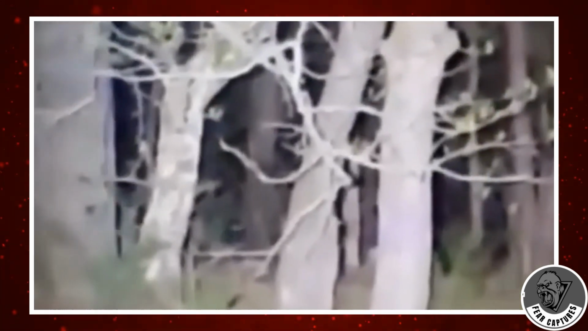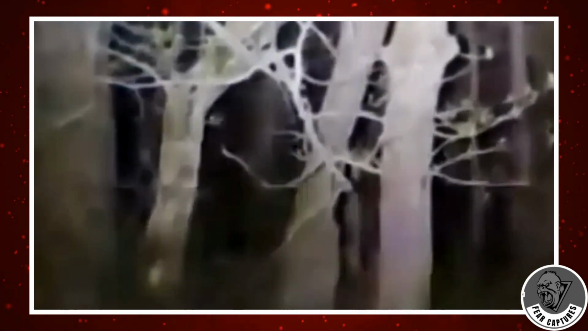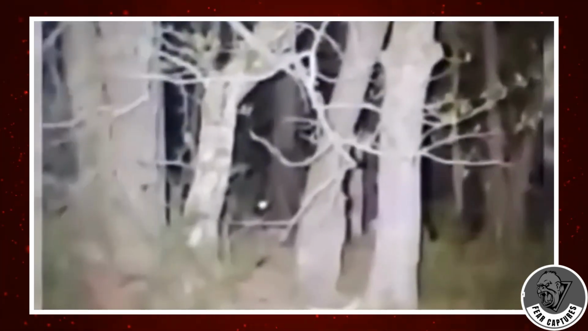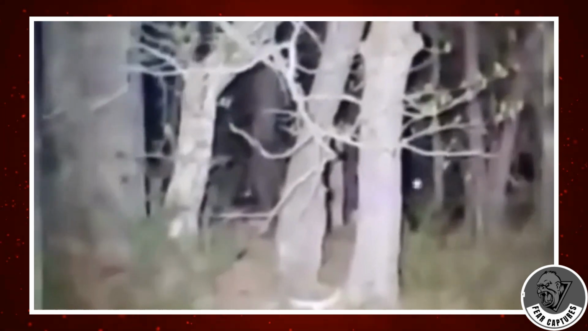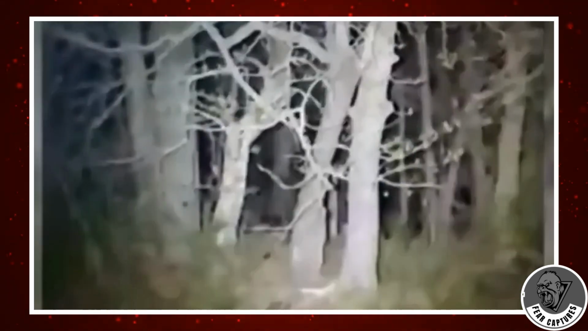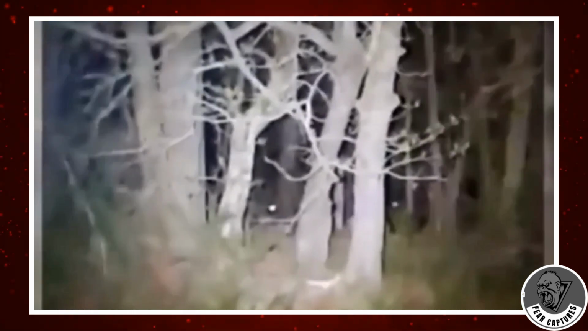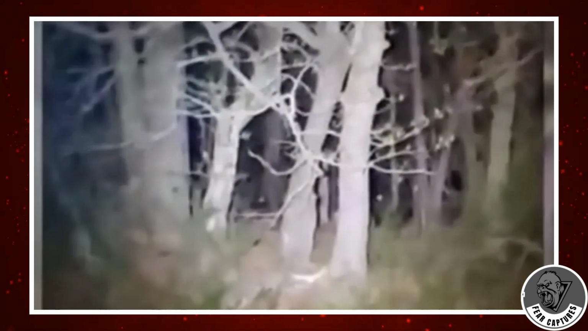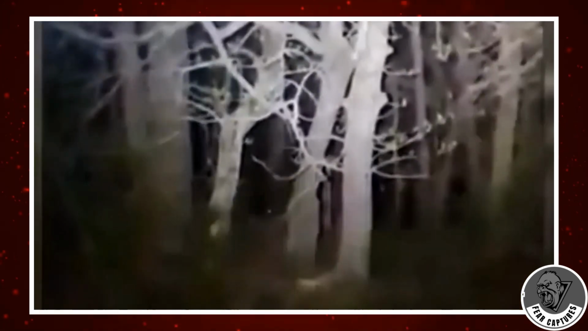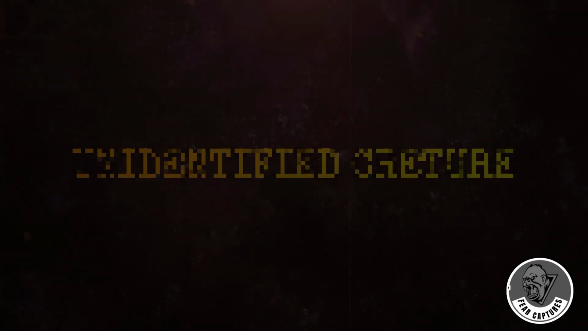Caught in the unyielding gaze of the unknown, they are left to ponder the enigma that lurks beyond the veil of darkness. Is it merely the furtive movements of nocturnal creatures, or does something more sinister dwell within the depths of the woods, biding its time in silent vigil? As they retreat to the safety of their cabin, their minds awash with uncertainty, one question lingers in the stillness of the night. What lurks beneath the watchful gaze of those haunting eyes?